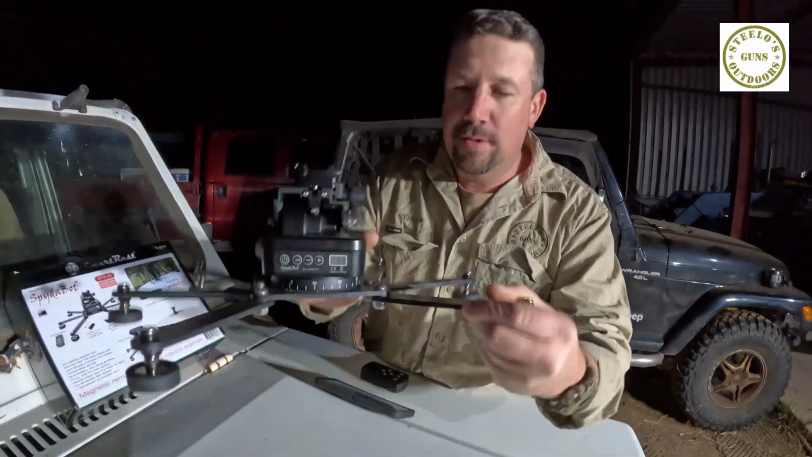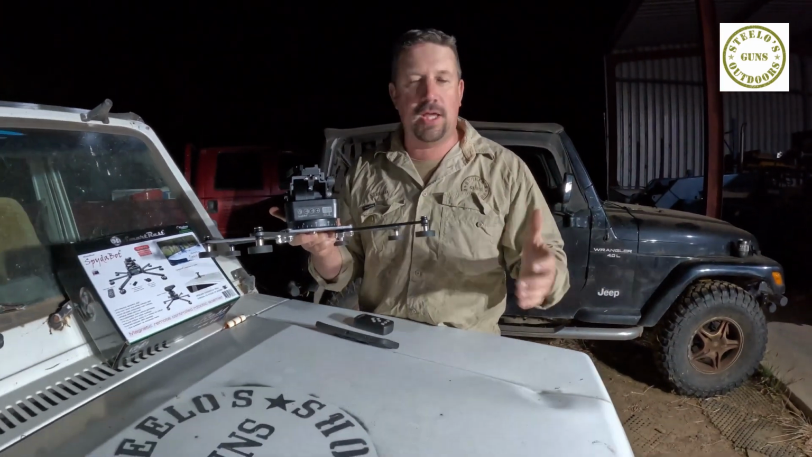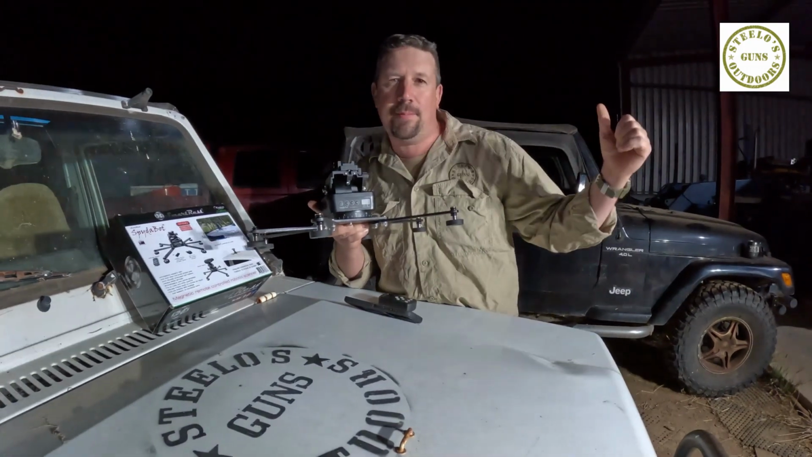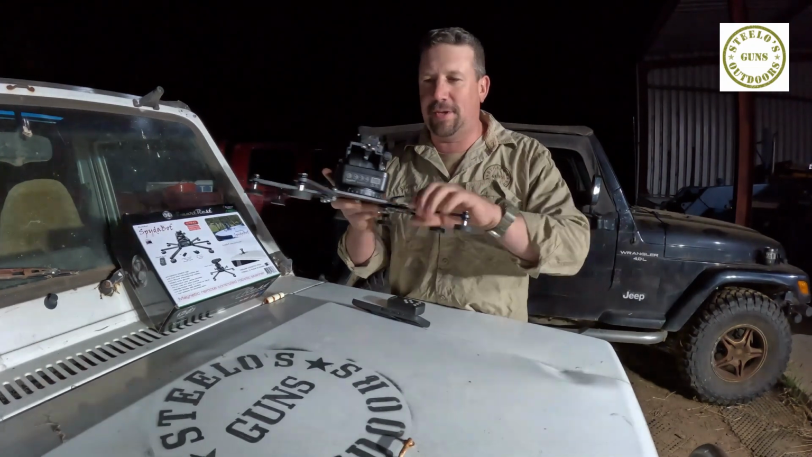So what is it, Steelo? It's a little remote control for your thermal device. So if you've got a thermal now, you're obviously cruising around paddocks and stuff, and you're like, you know what, I don't have to get on the back of the unit anymore, but I don't want to hang my hand out the window. This little baby is going to save your world and get you into something next level.